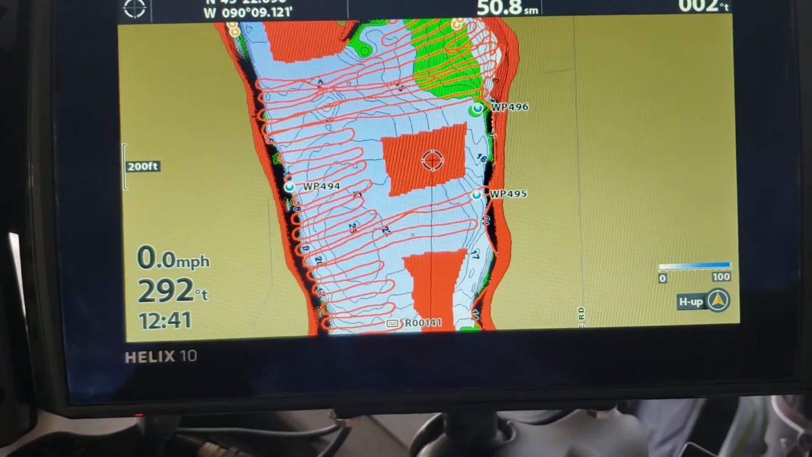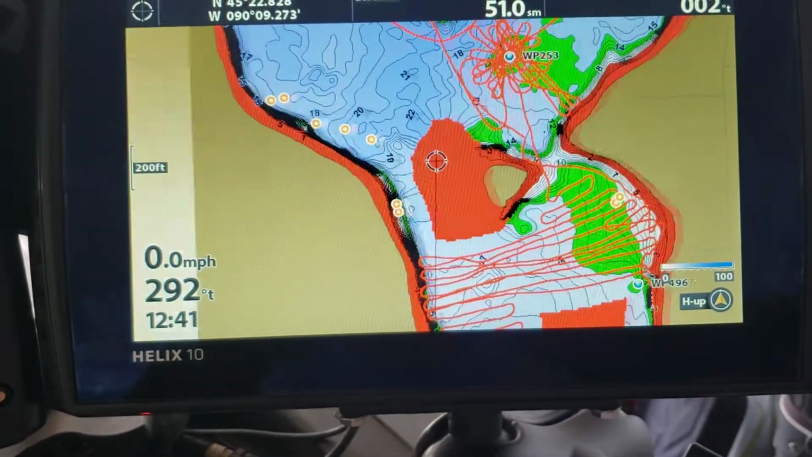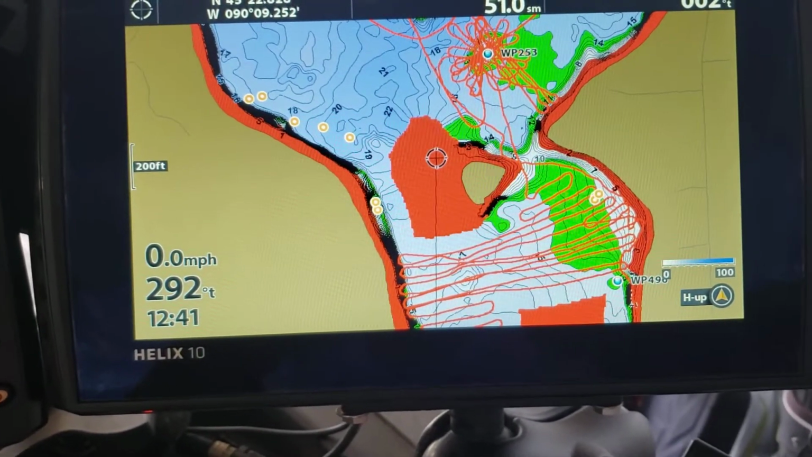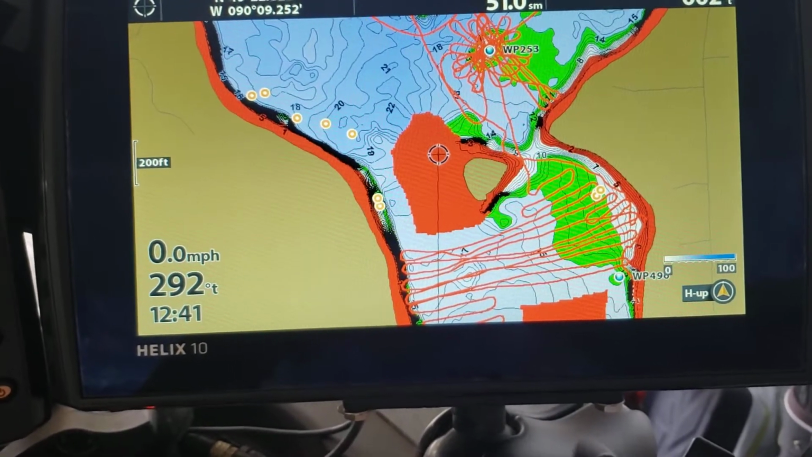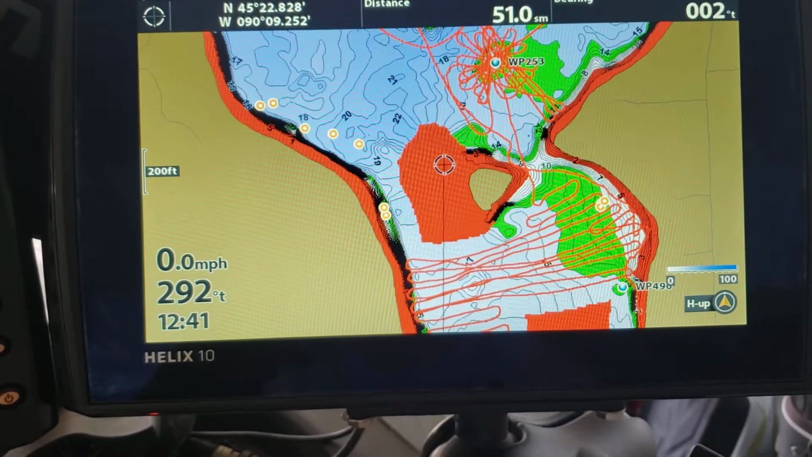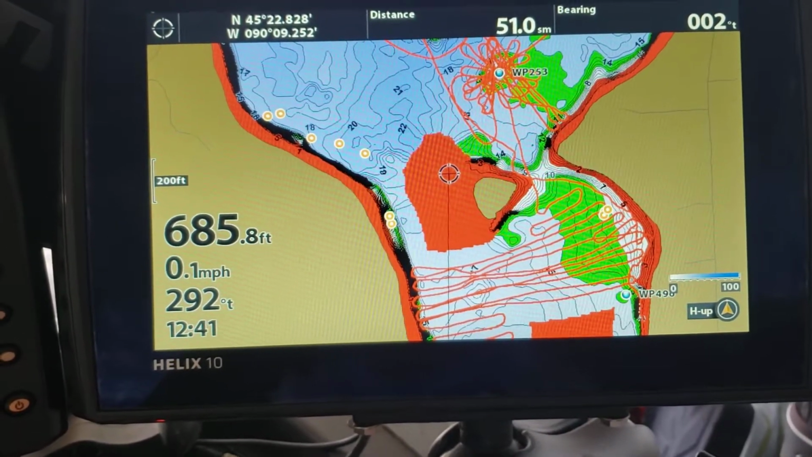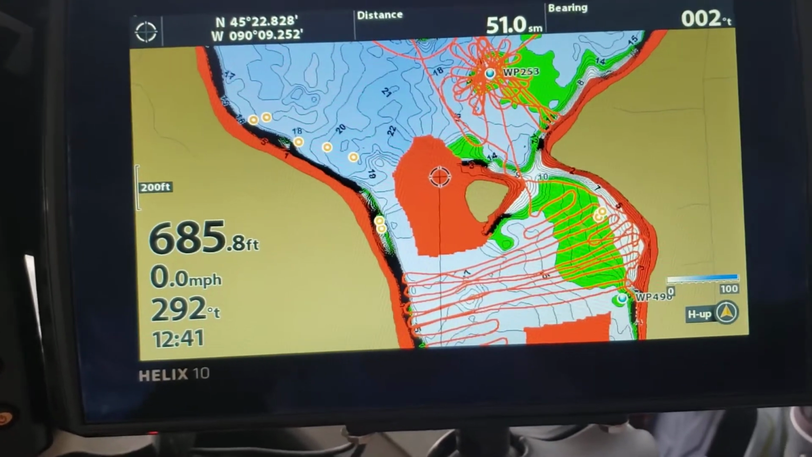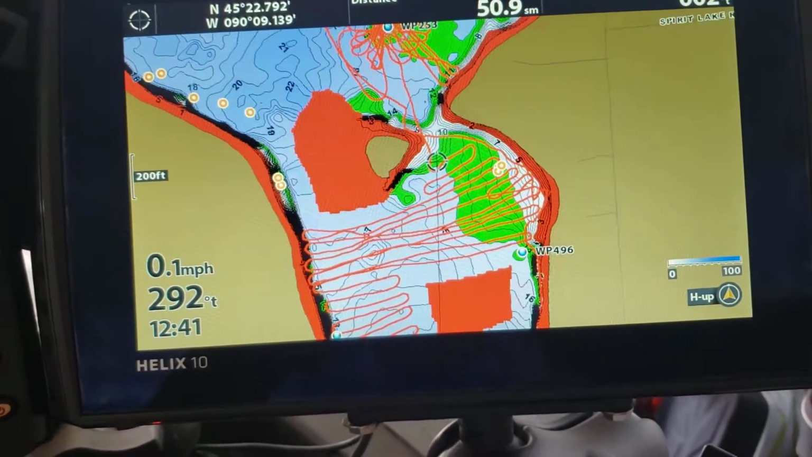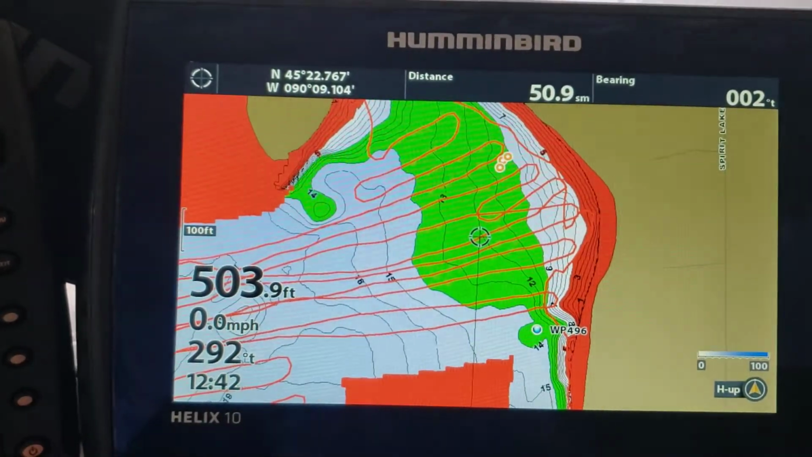The red chunks here, this is what's on the Lake Master card for this map. The red I have set to be colored as 5 feet and shallower. So Lake Master didn't map this, so the whole thing is just red. There's not a single contour line on it, just red. So that's completely worthless. This data, on the other hand, is only marginally better than completely worthless, to be honest.